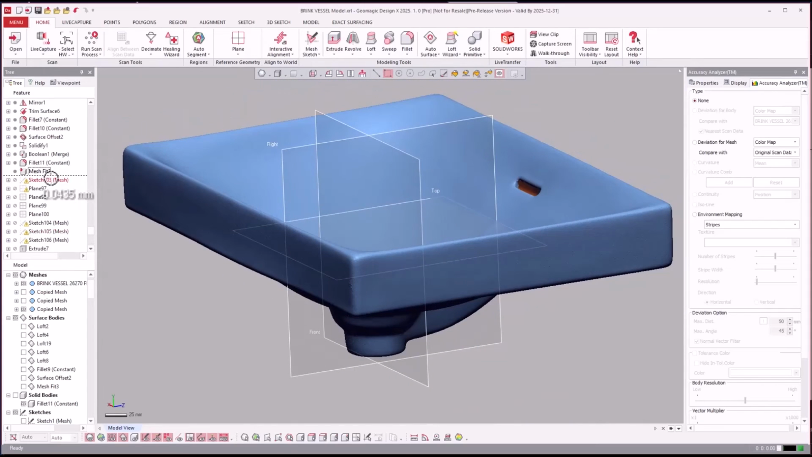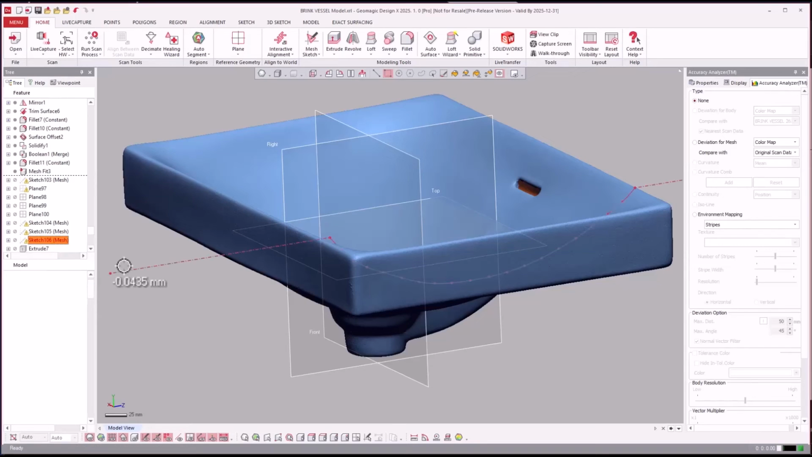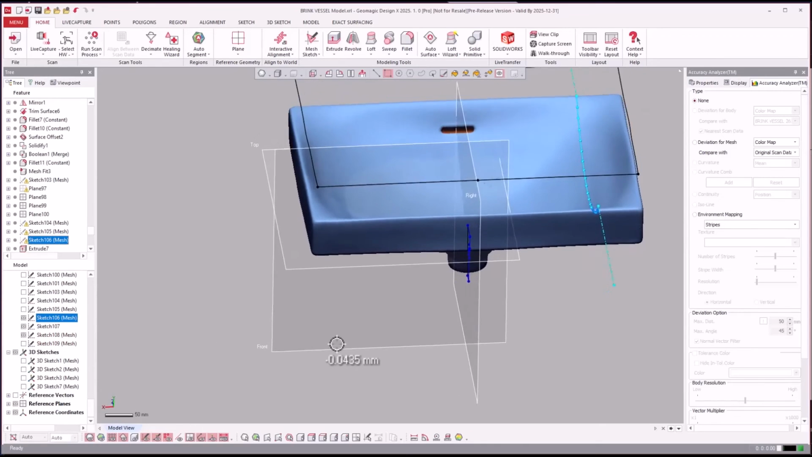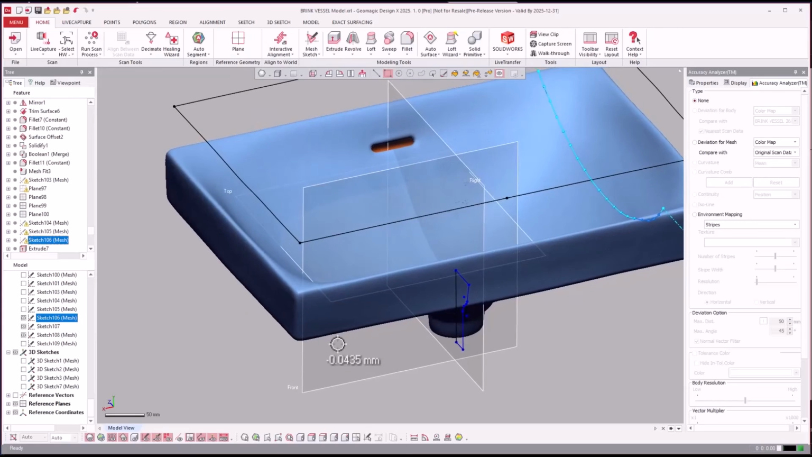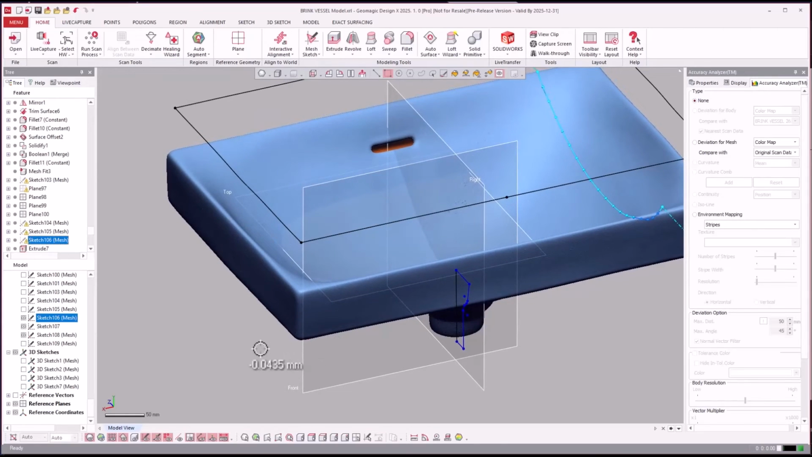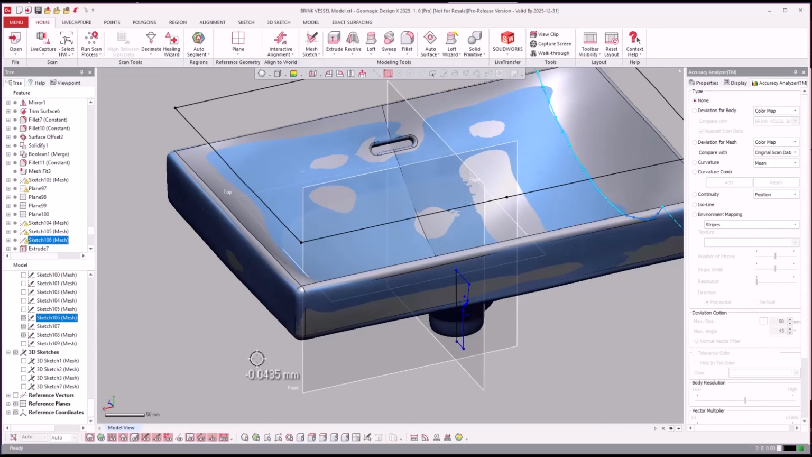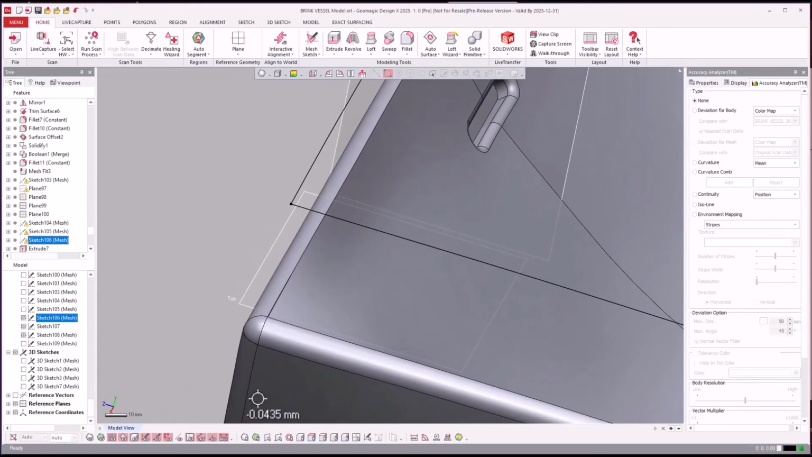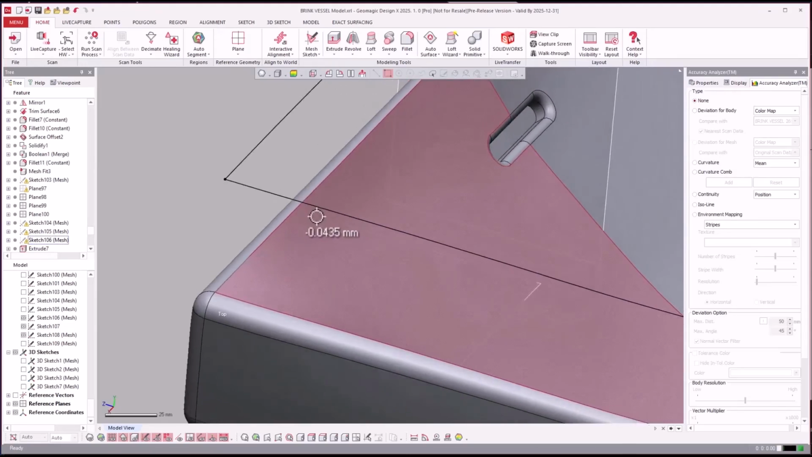So instead of using that, what I went ahead and did is jump forward here, turn on all of these guys. So I went ahead, turn on the solid, turn off the mesh. I went ahead and created a plane and converted these edges here.